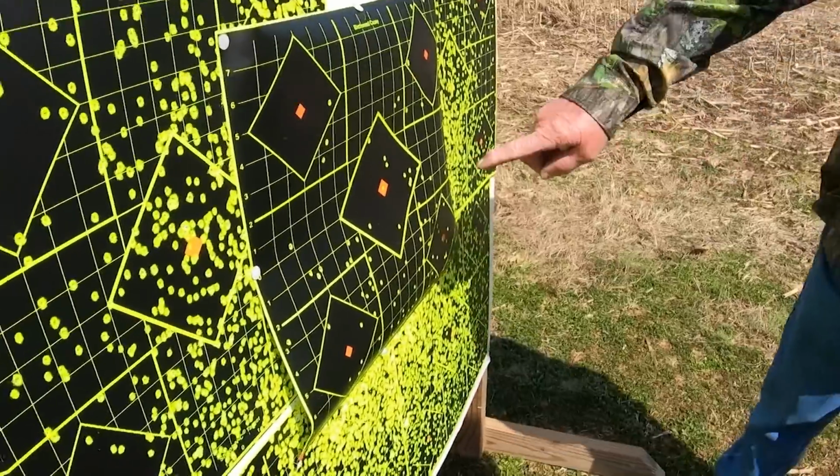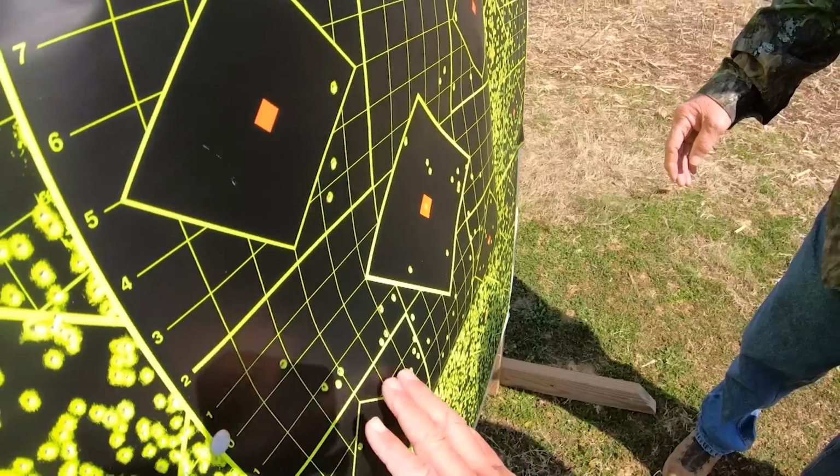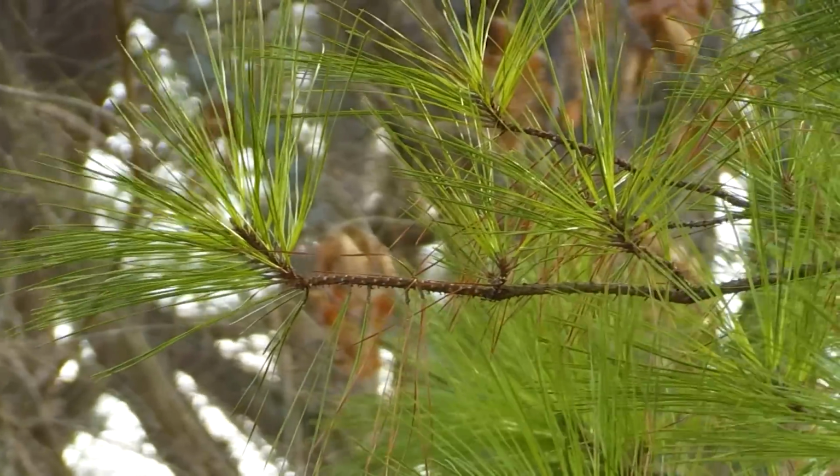You hit the bullseye, look here. That's as center as you can put one in that. That's pretty lucky. Overall, I've got some shot above and below, but the majority of the shots are below it. It looks like it's a little bit low. Let's put another target up and shoot a tungsten. Okay.